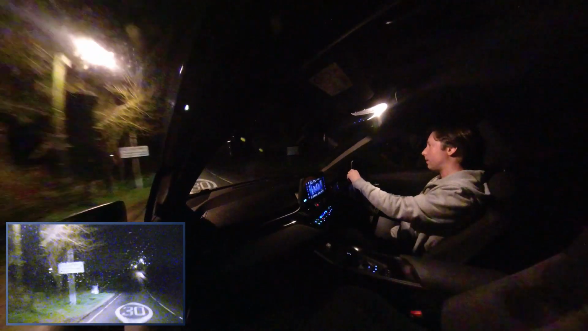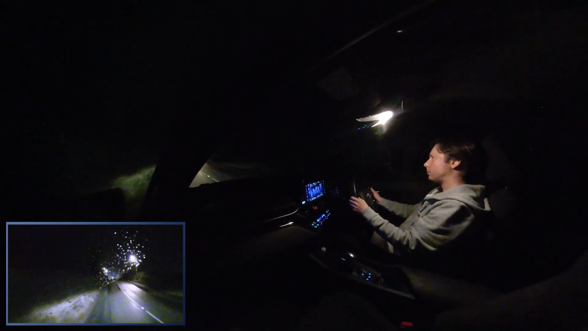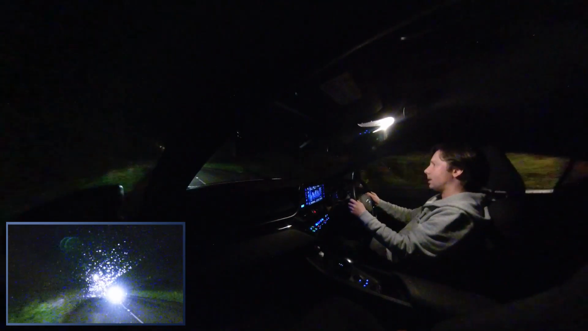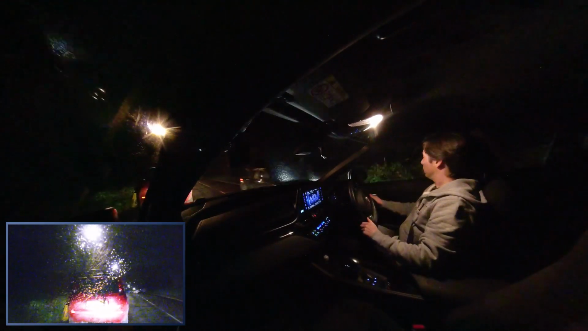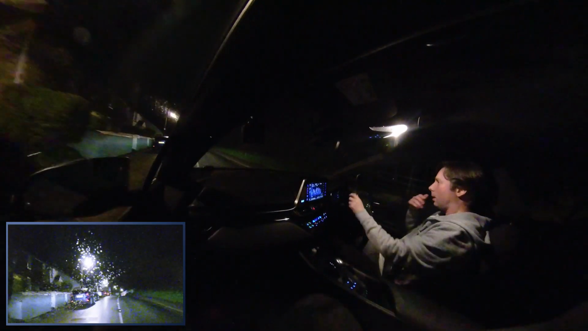Oh yeah, I know exactly where we are. This is Gulval. Right, okay, fine. But how did we get here? We just cut across the Cornish countryside like it was no big thing. Oh, we're gonna tuck in here. Now, this might be where the pub is.